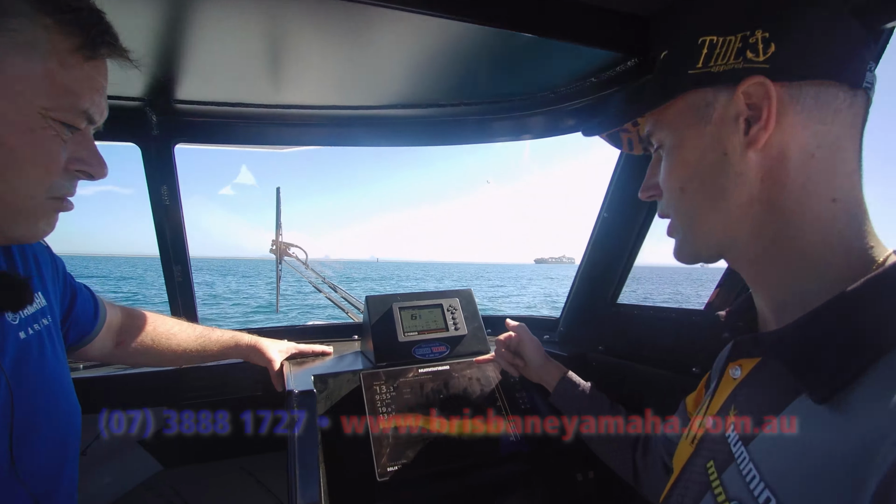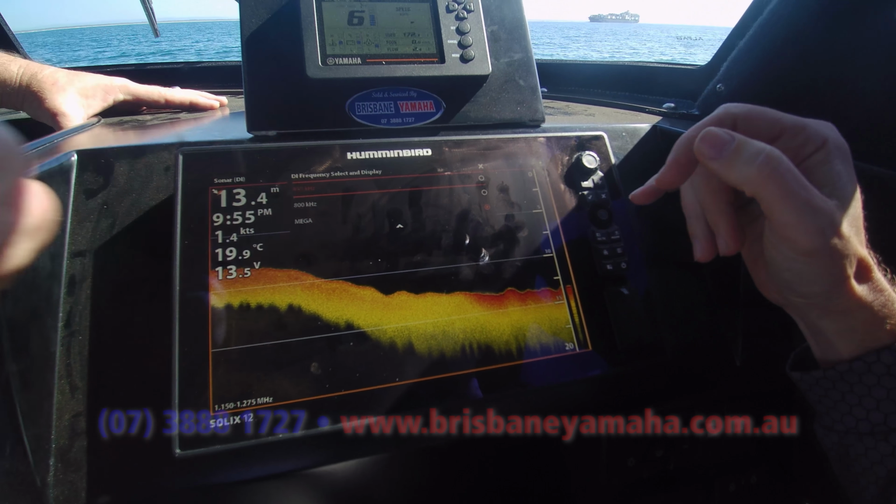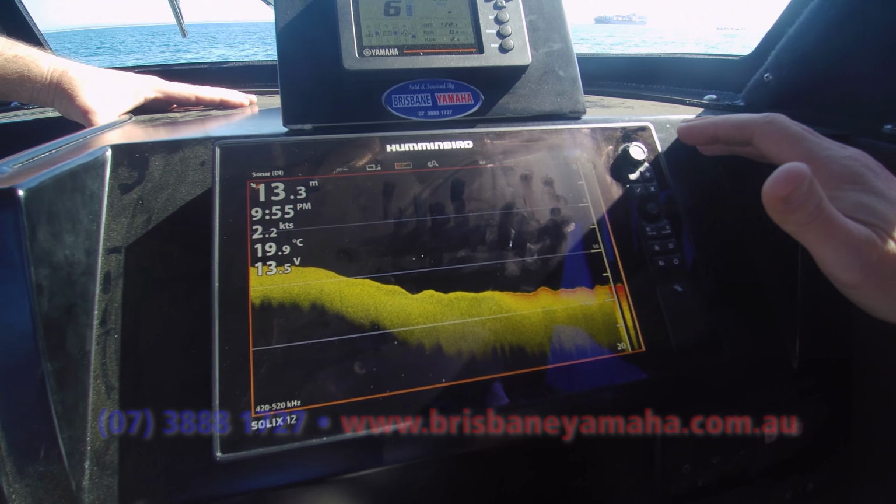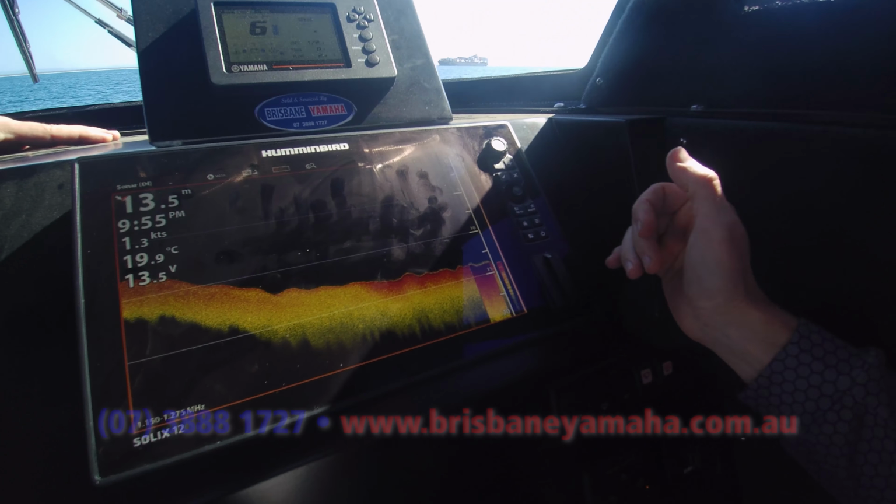You'll notice here that we can change at any stage from mega to 800 to 455. Why don't we just leave it on mega? Why would we ever go down to 455? Well, 455 might be good in shallow water to get all the way to the surface edge underneath the mangrove, but out here we want the best. So we want mega imaging for that high detail.